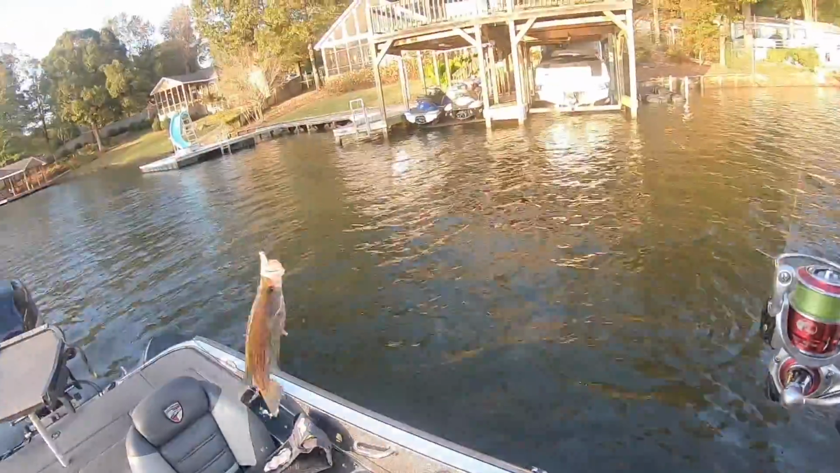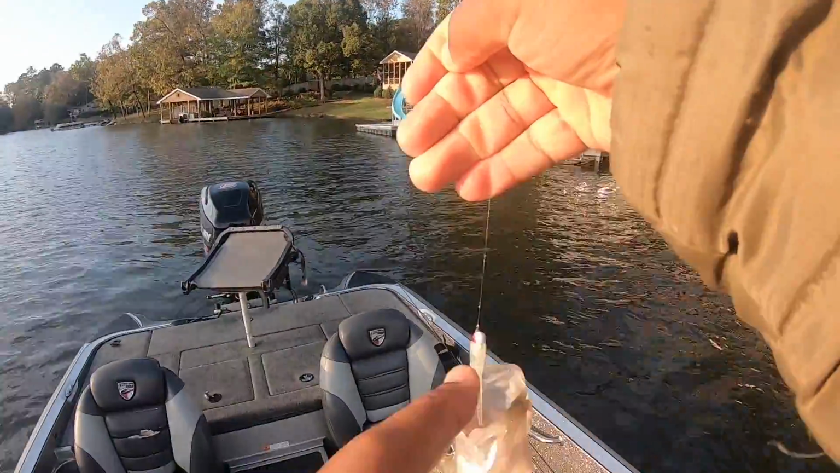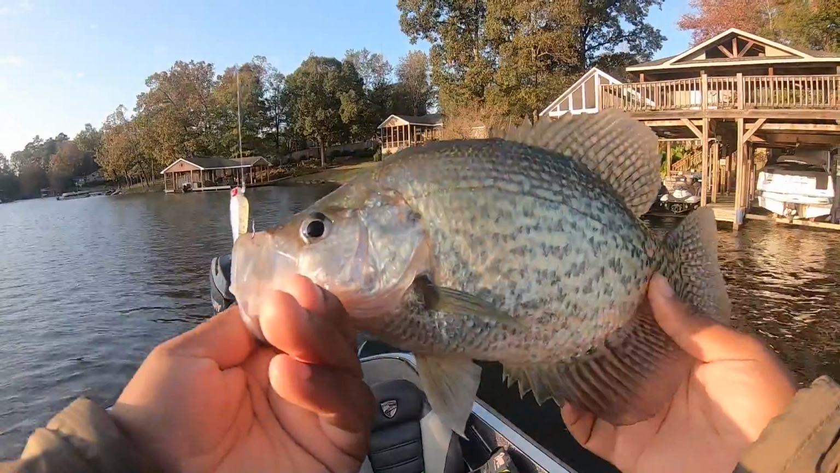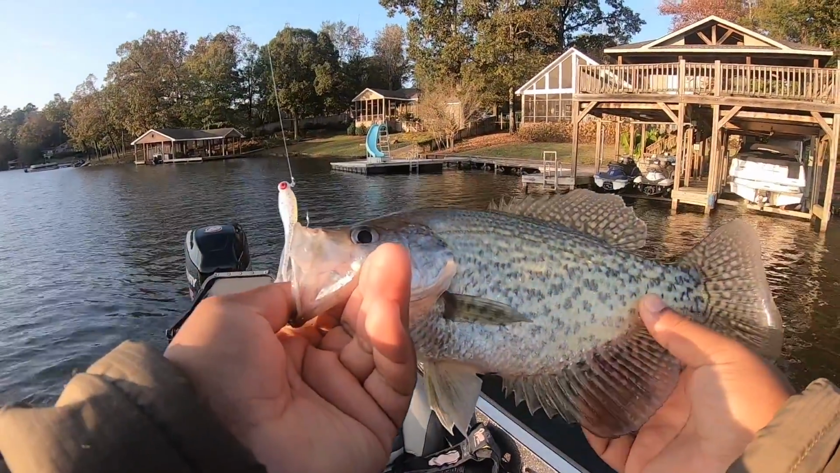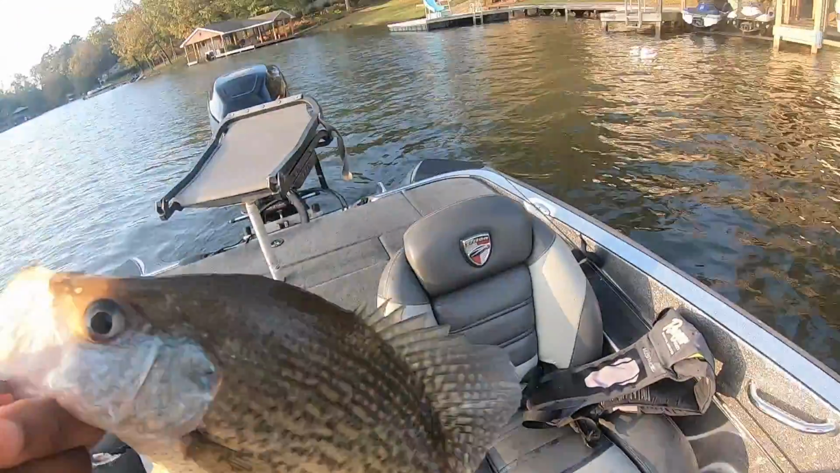What you think of that? Yes, sir. That's him. That's why we come, baby. That's what we looking for. Man, little meat pies. Look at that. I mean, these are 13 and a half inch crappie. Perfect for the table.